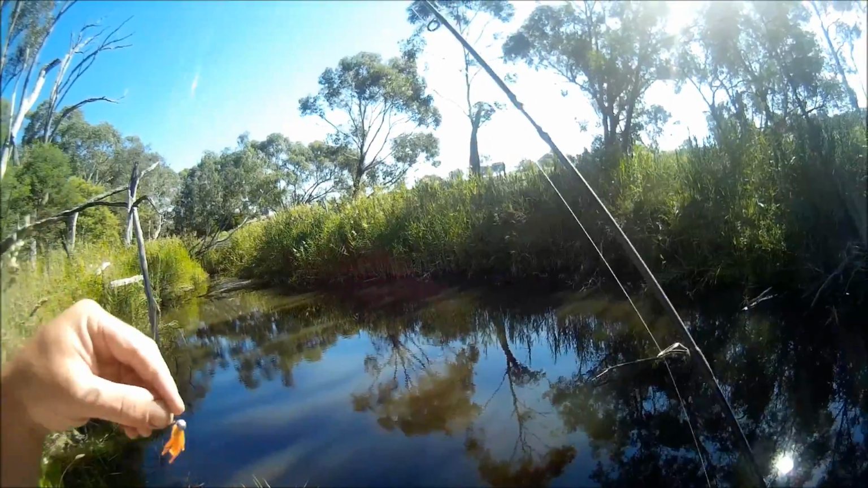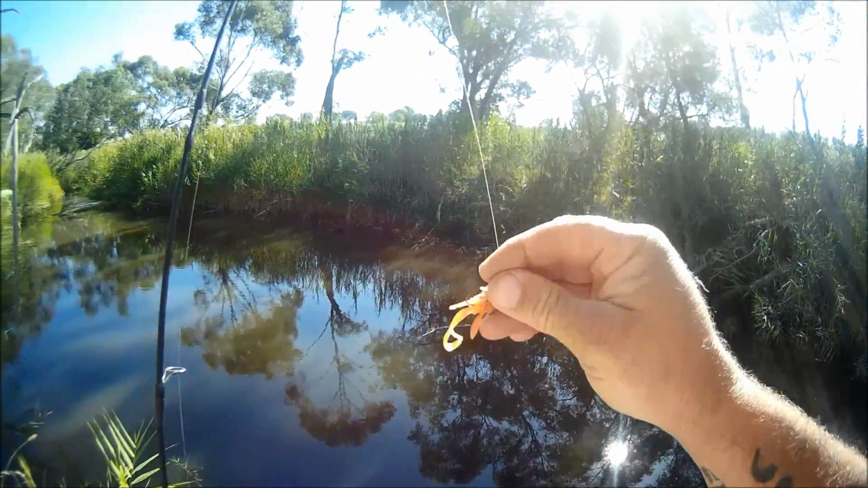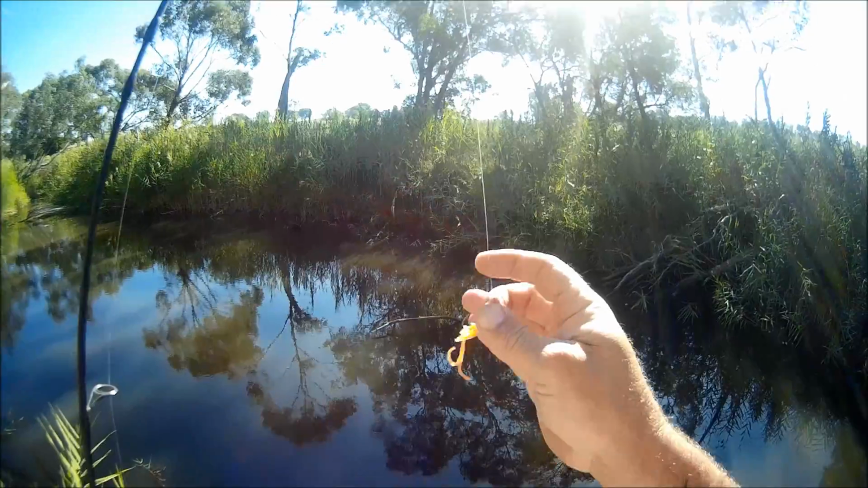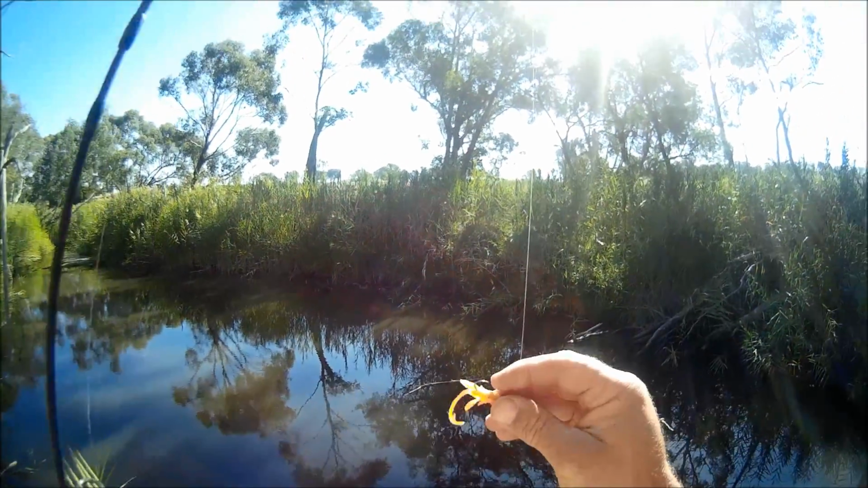Rightio folks, time to go fishing. I've got this soft plastic. It's a Strike Tiger Nymph soft plastic in the new orange spawn colour, which is from the Pro Series range. The Pro Series range has slightly longer tentacles and a different scent, and they're very, very strong.